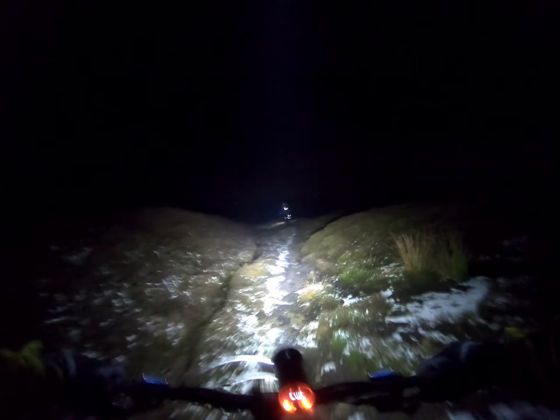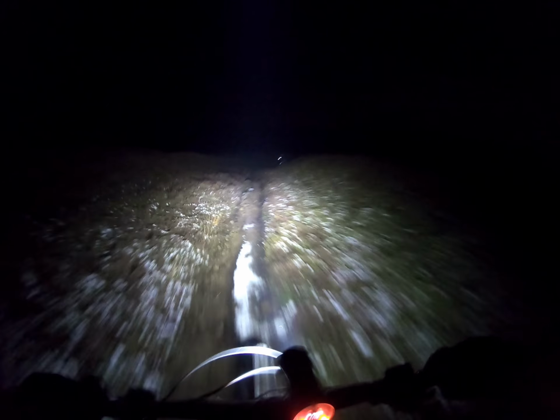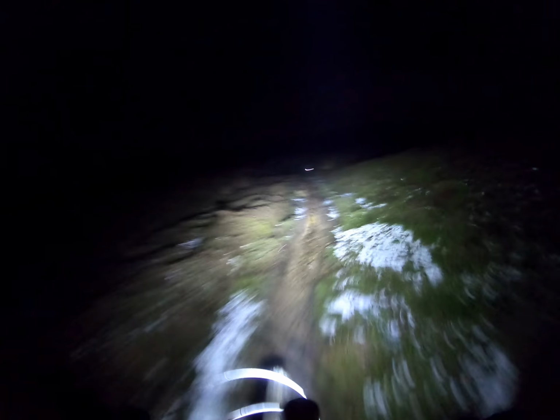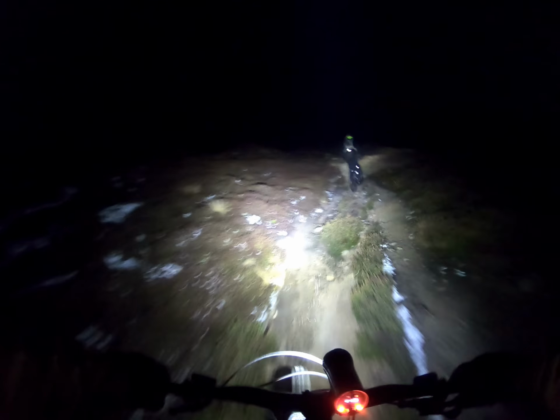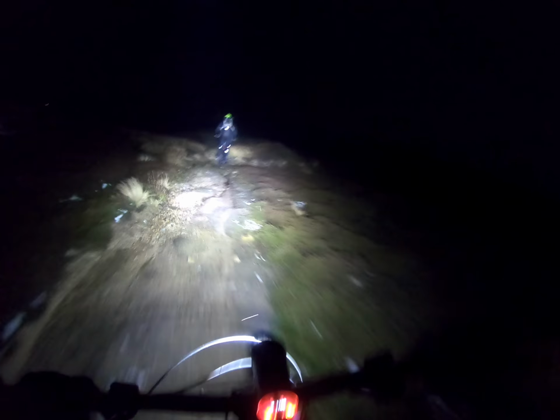Didn't get very much footage from the initial outward section. This is just on the last bit of the climb up towards the top of Bolts Law before the long descent. We're over the top now and picking up some speed down the far side. This is Dr. Joe in front.